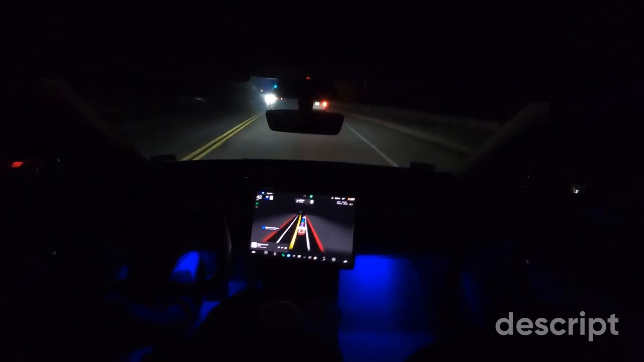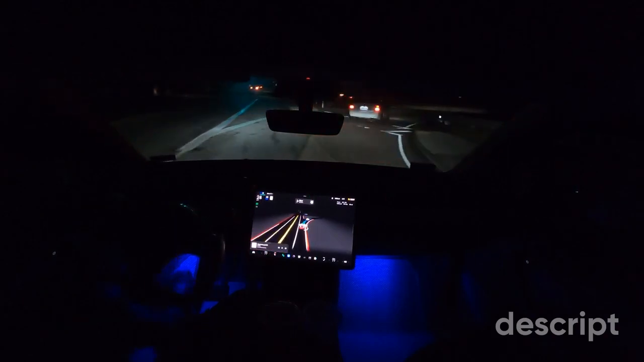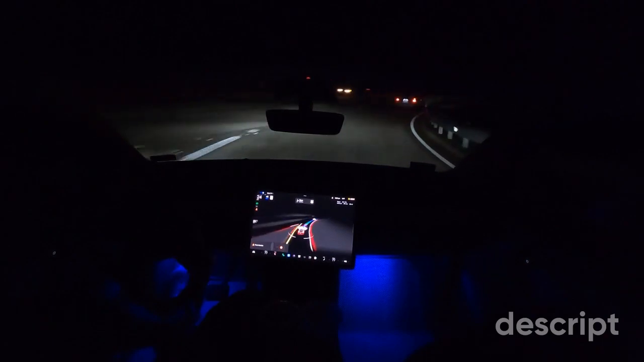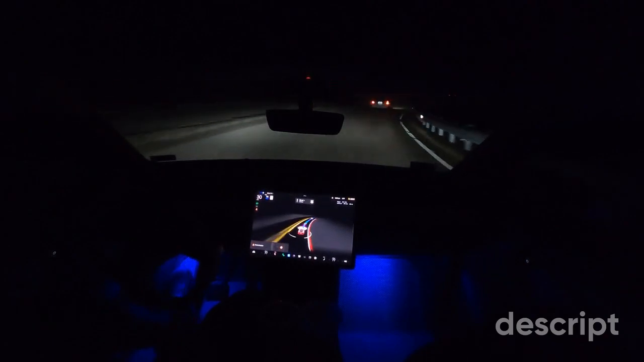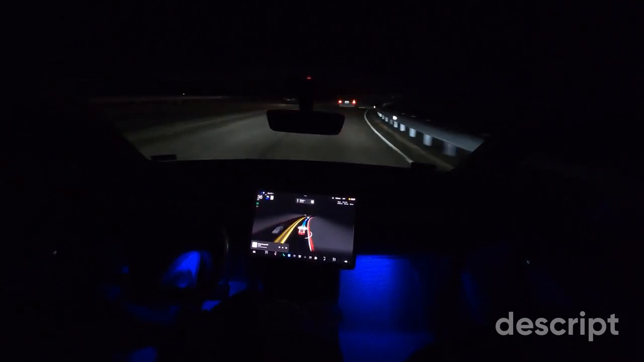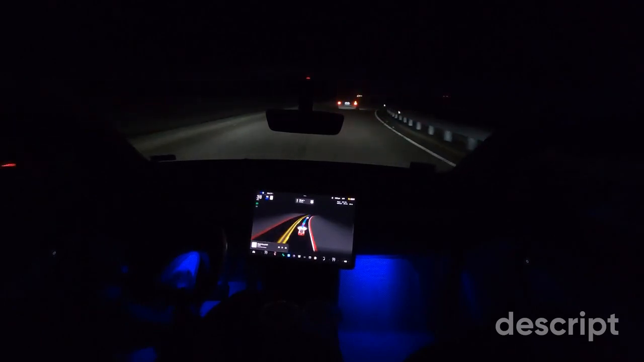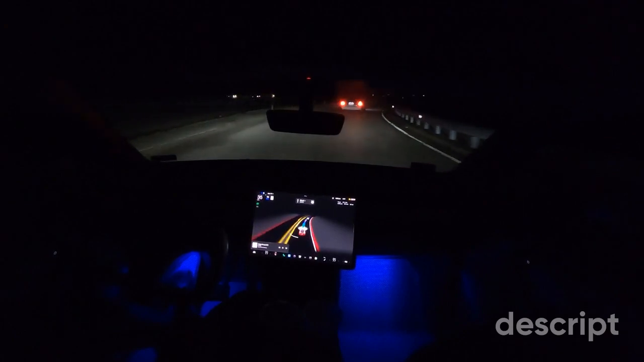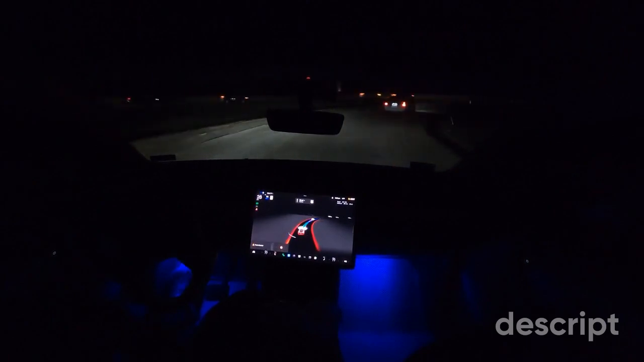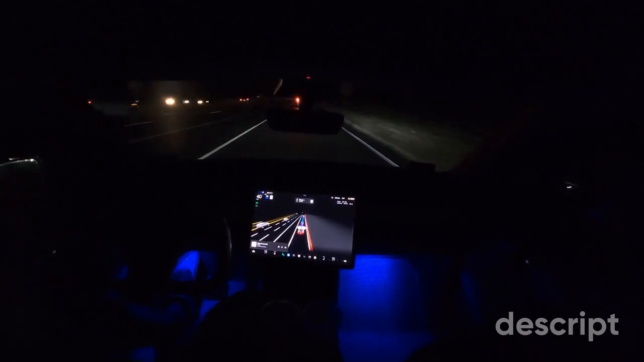So how has this build been doing? FSD version 10.69.25.2, or whatever the version number, it's going to be written in the description below. This version number we've been rocking with for a few months now, and someone said it got better at driving, and I would say I saw that. Yeah, it looks like the driving is getting a little bit better as it drives throughout the city. Not by much, it's still making dumb mistakes, but I took a couple days off from using beta, and when I used it, it felt like it had gotten a little bit smoother. It's still making dumb mistakes.